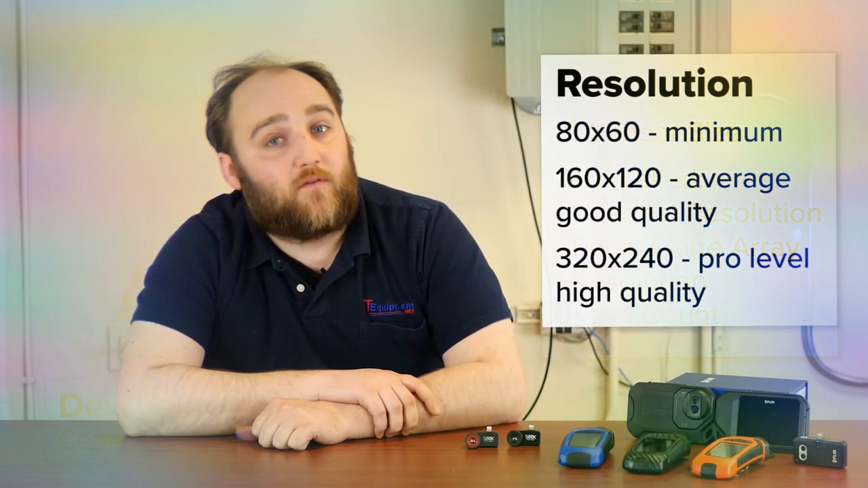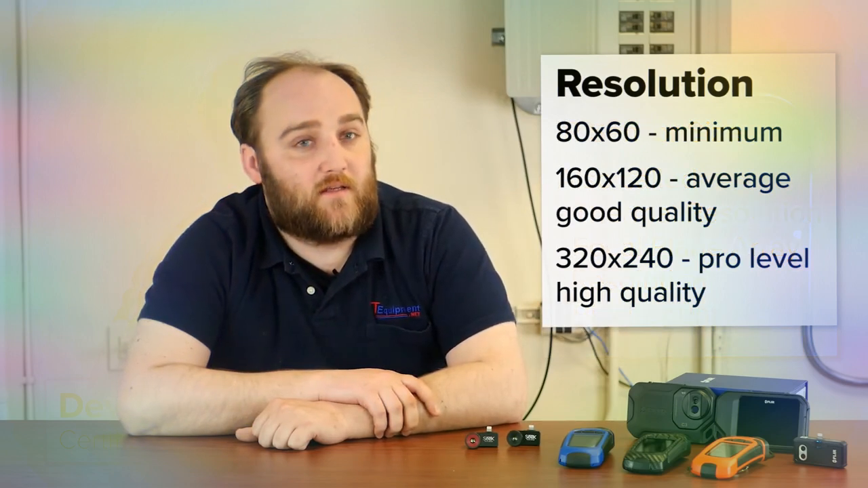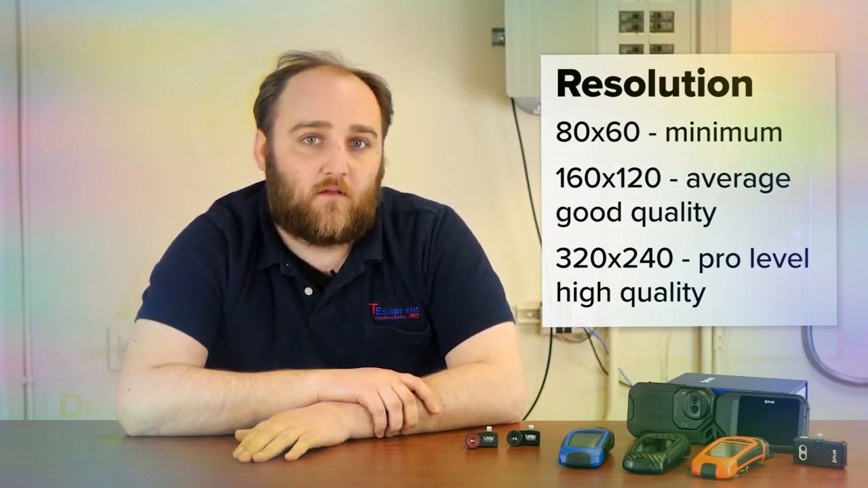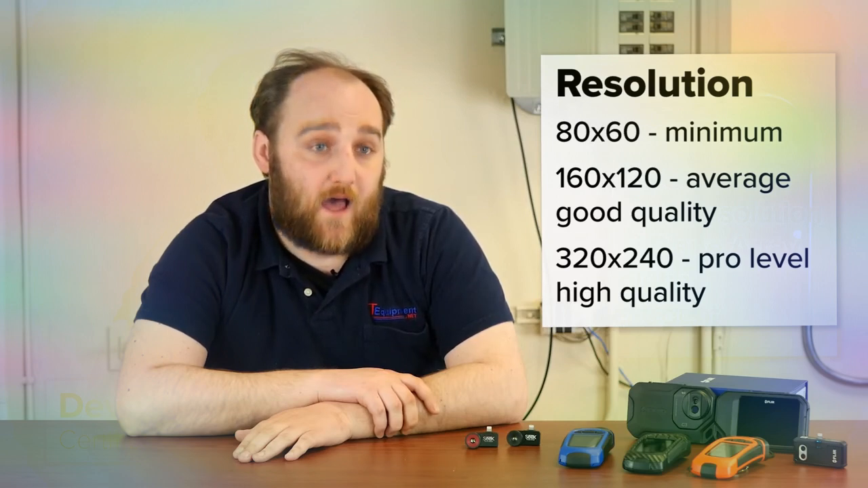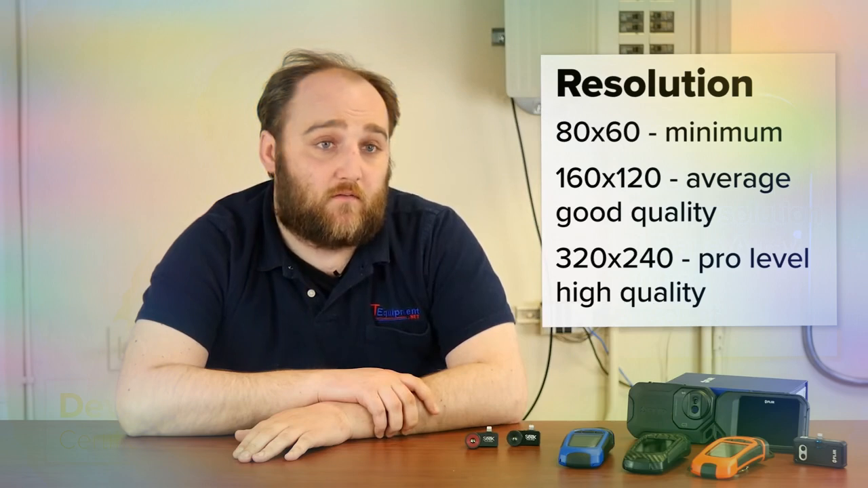A base number for that is 80 by 60. 80 by 60 for an uncooled focal plane array thermal resolution is really the bare minimum for any thermal application in today's uses. 80 by 60 literally means 80 pixels wide by 60 pixels high. And that's it. It's like your television.